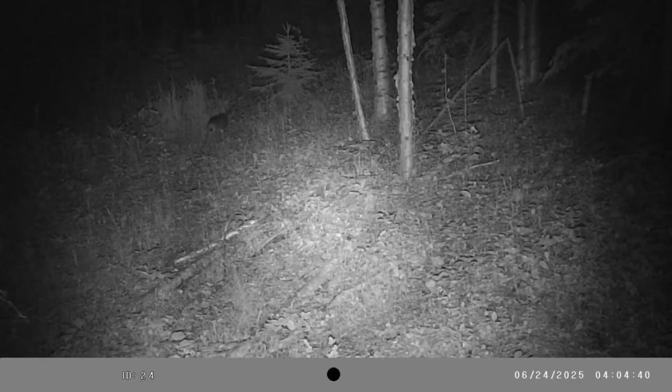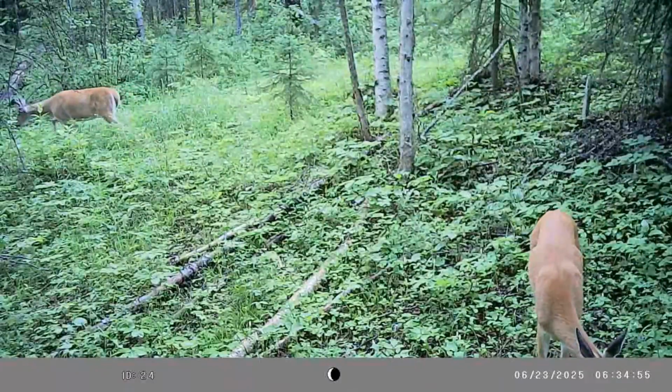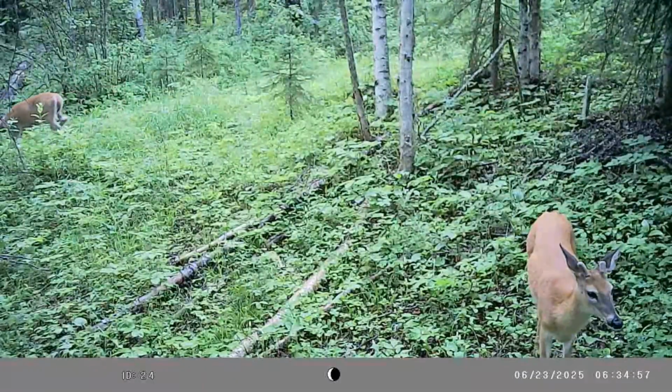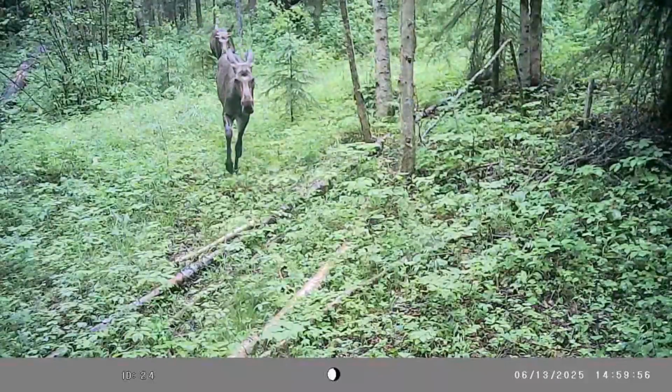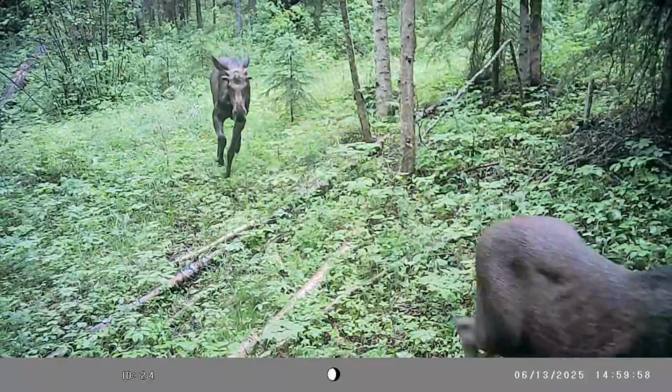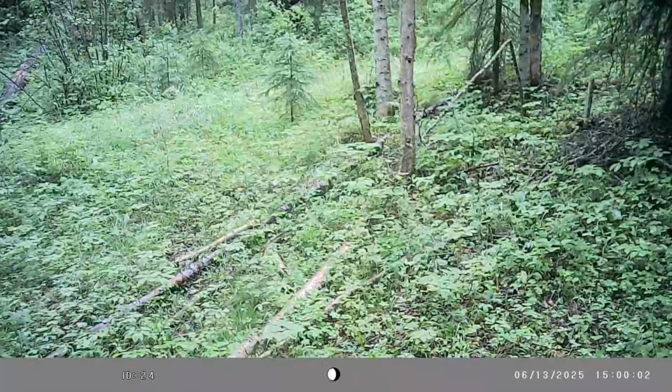Another new camera, and again, this is one of the Tascos. A couple of whitetails travel along. A smaller buck along with a little bigger guy. You know how it is, the bucks travel together during the summer. Here's a neat video. There's a cow moose followed by a bull. They might be yearling moose that are still traveling together.